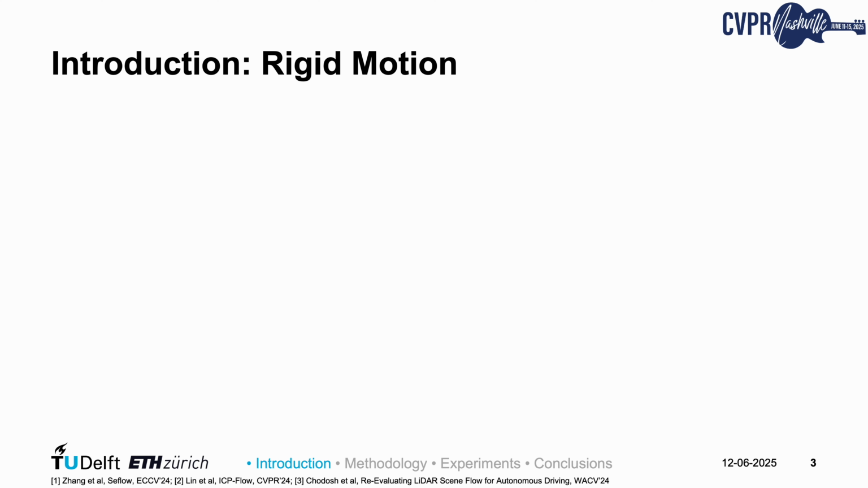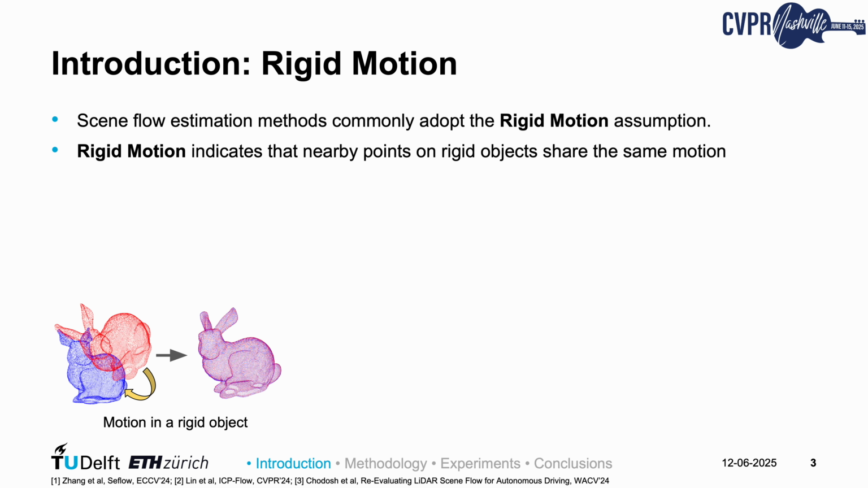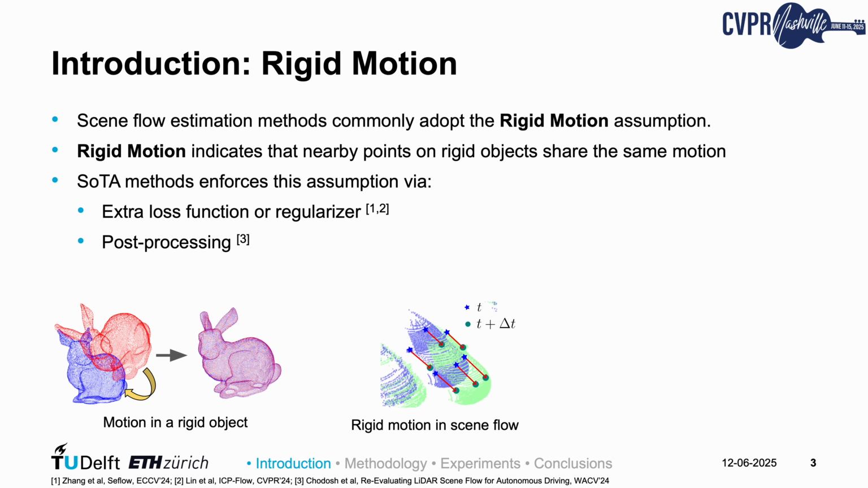Before we dive into VoteFlow, let's revisit a common assumption in scene flow estimation: rigid motion. Put simply, if 2 points belong to the same rigid object, they should move together, translating and rotating as a single solid body. State-of-the-art methods already try to leverage this prior in two ways. First, by adding extra loss terms or regularizers that penalize inconsistent motion among neighboring points during training. Second, by applying post-processing steps at inference time to enforce piecewise rigidity.